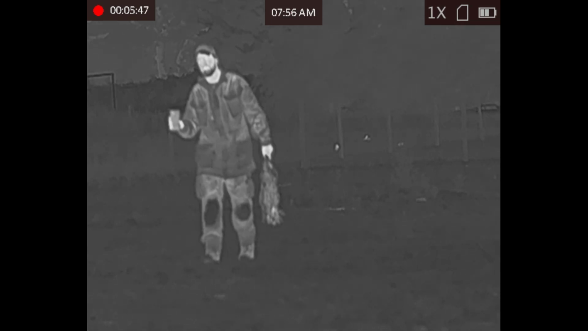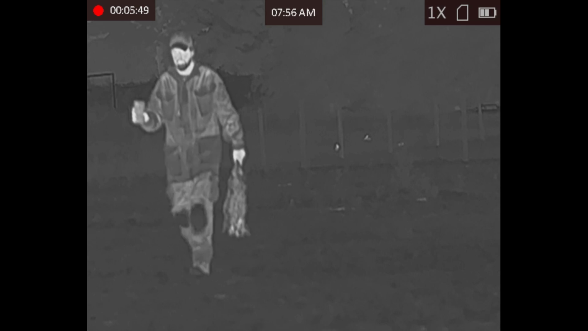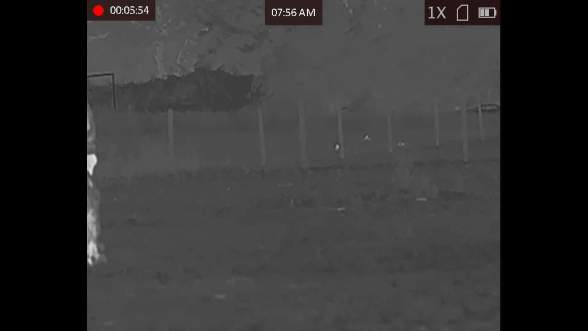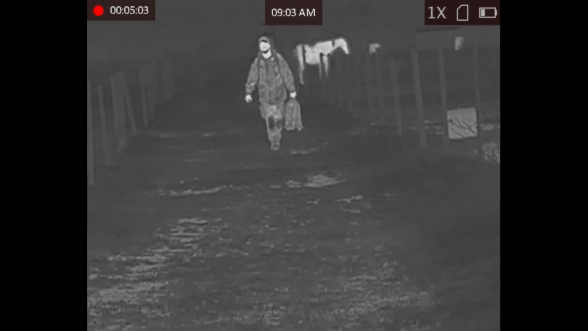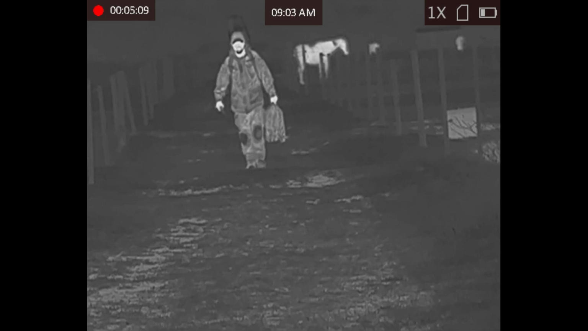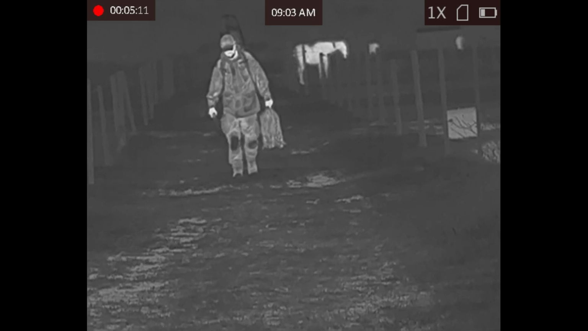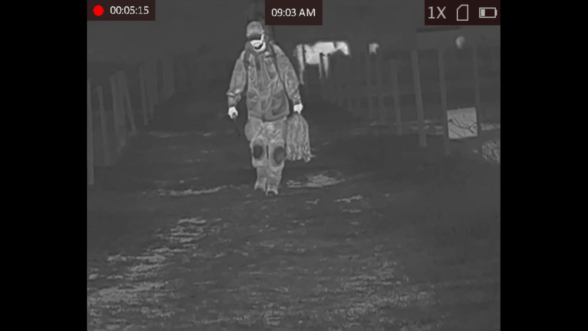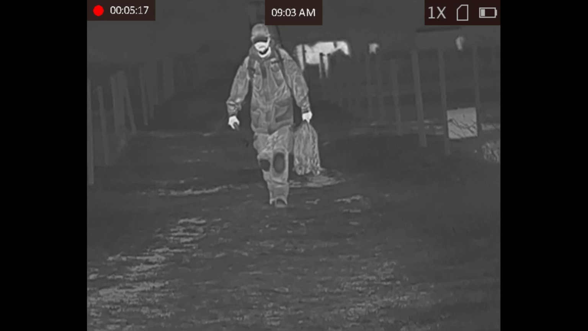And this kind of brings us towards the end of the night. It wasn't a very long outing, so that brings us to the end of the night. We got 5 rabbits in total this evening, which brings us to a total of 20 rabbits dispatched on the rampant rabbit fields, as I call them.